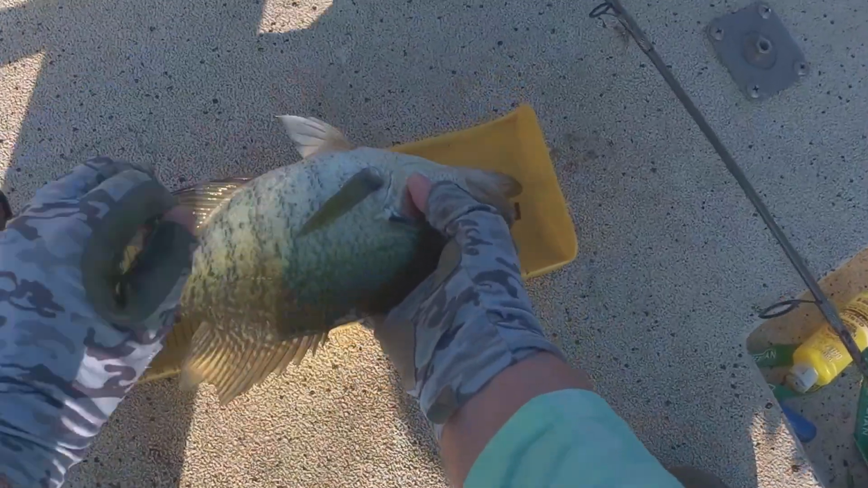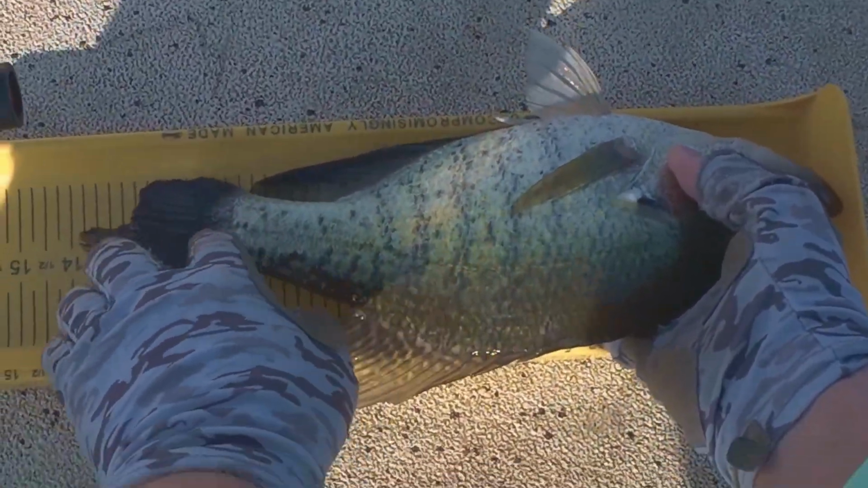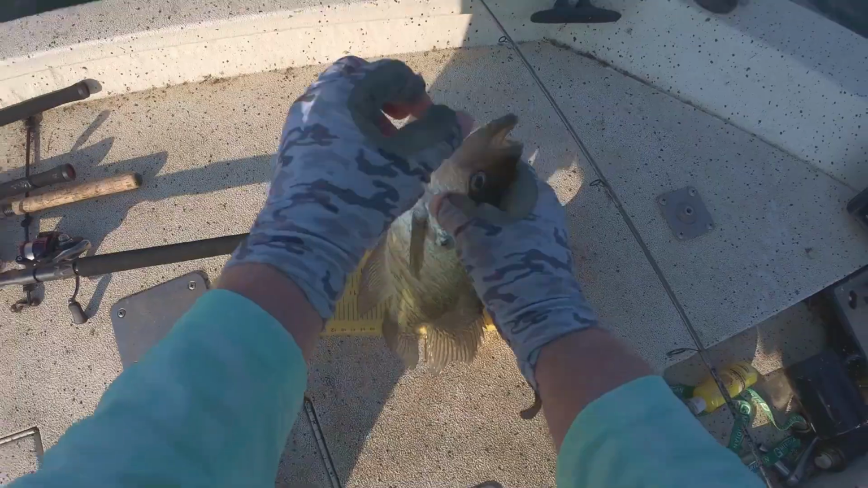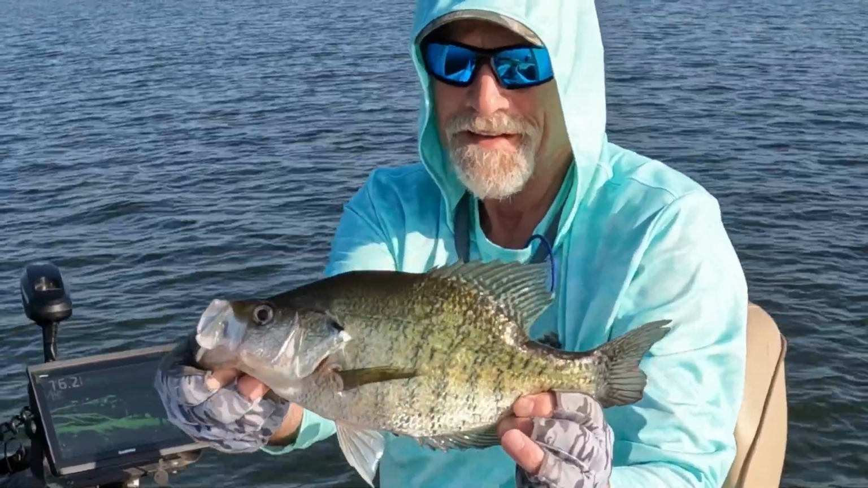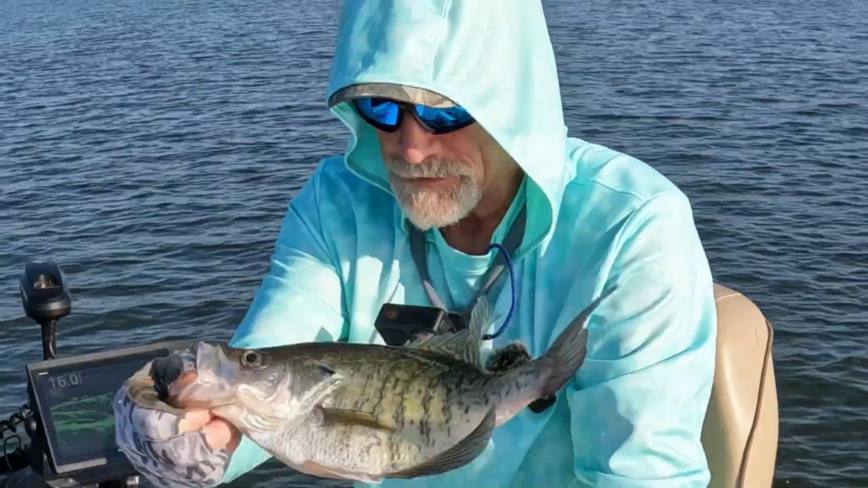Goodness. That tail coming right out to 14 inches. White crappie. Look at that. Nice one.